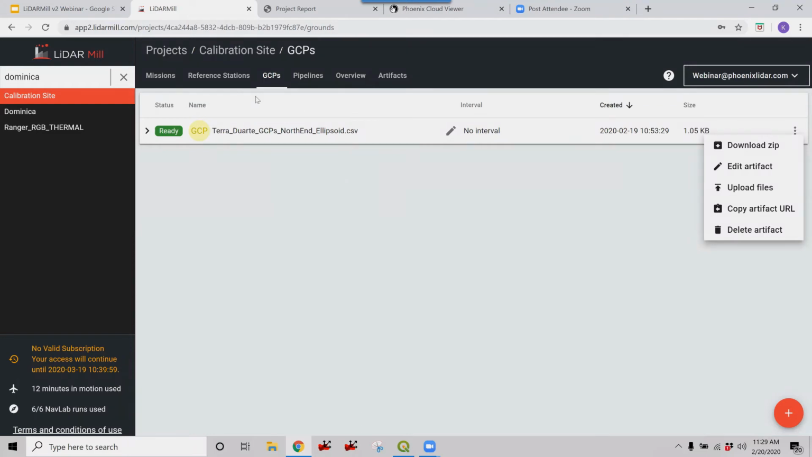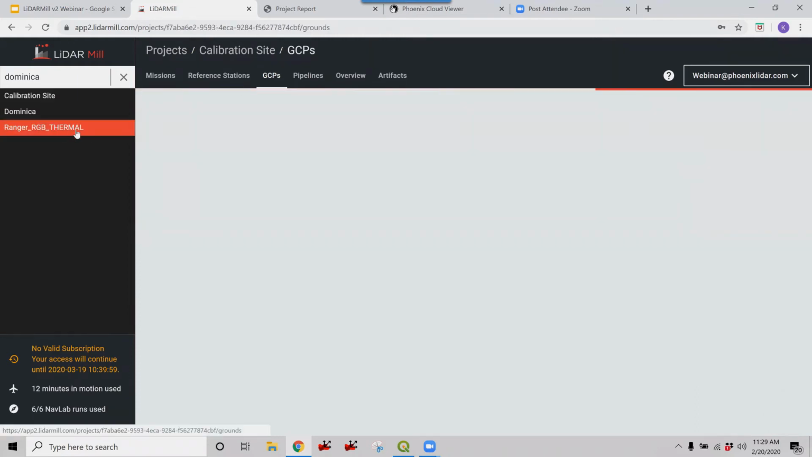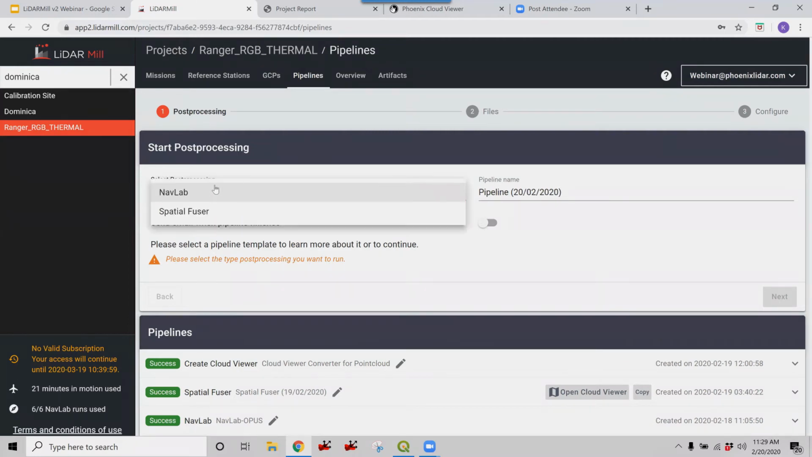And so that leads us to our pipelines tab. Once all of our data has been loaded in, now we are ready to run a pipeline. Once you click on the pipelines tab, there are two different kinds of pipelines that we can run, Navlab or Spatial Fuser. And we always run Navlab first to post-process our trajectory.